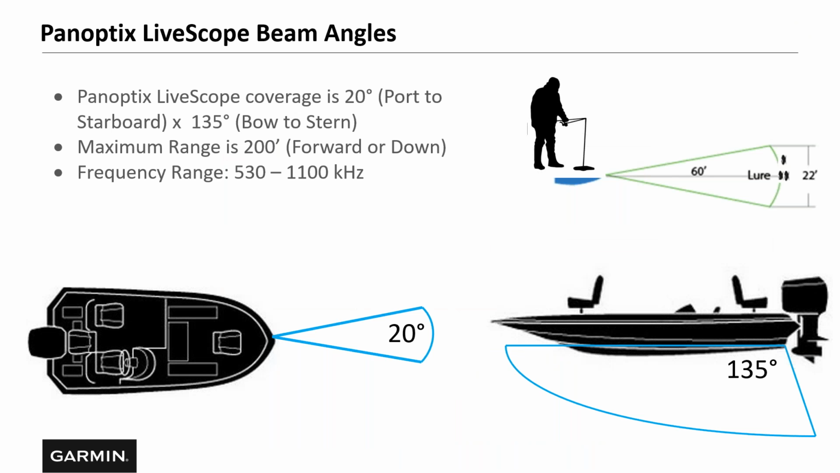So looking at the Panoptix LiveScope beam angle. The Panoptix LiveScope's got a 20-degree beam angle from port to starboard and 135 degrees down. And basically what that means, if let's say you're fishing and you're looking 60 foot in front of you, well, at a 60-foot span in front of you, you're looking at a 22-foot span across from left to right, or port to starboard.